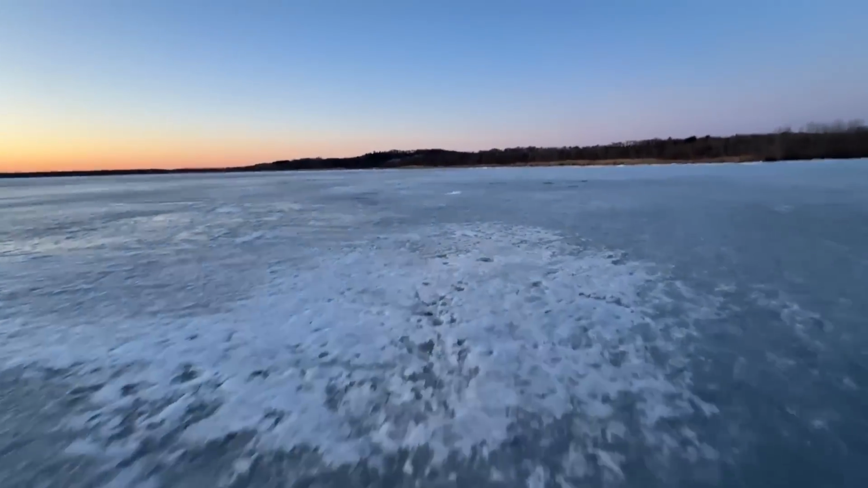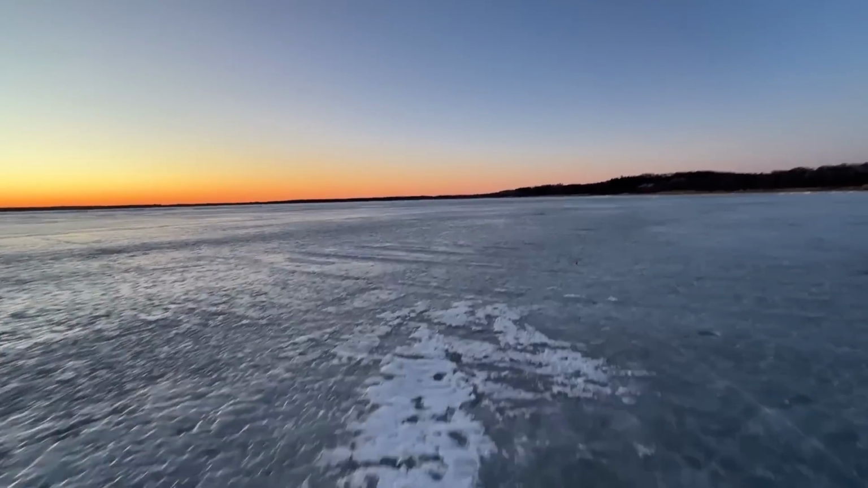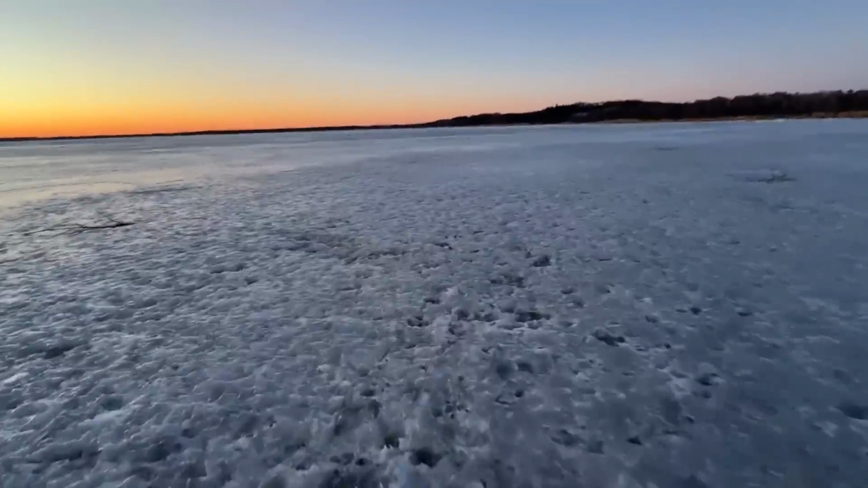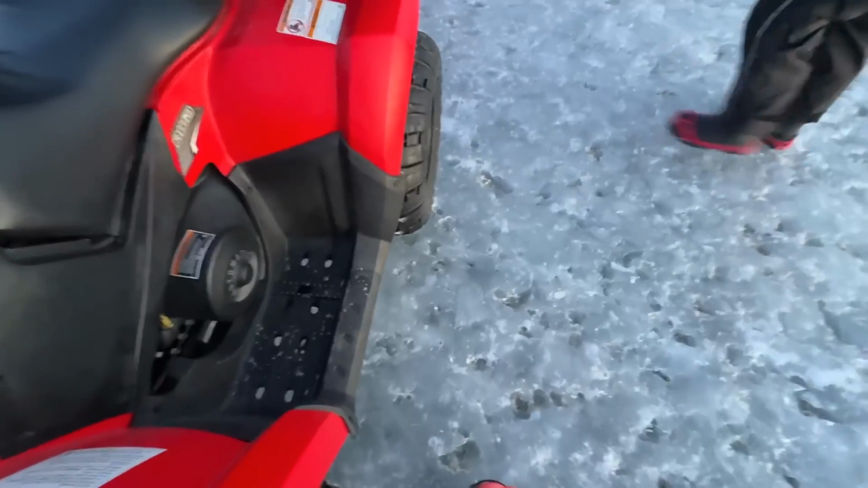But yeah, one more little hole. There's a bunch of spear holes over here, so that's always a good sign. Hopefully you guys can hear me. Might be a little windy this morning, but it's supposed to die down as the day goes on. Look at this ice, just brutal. Hopefully this don't mess up the auger at all. Shouldn't be too bad, but get off. Come right over here.